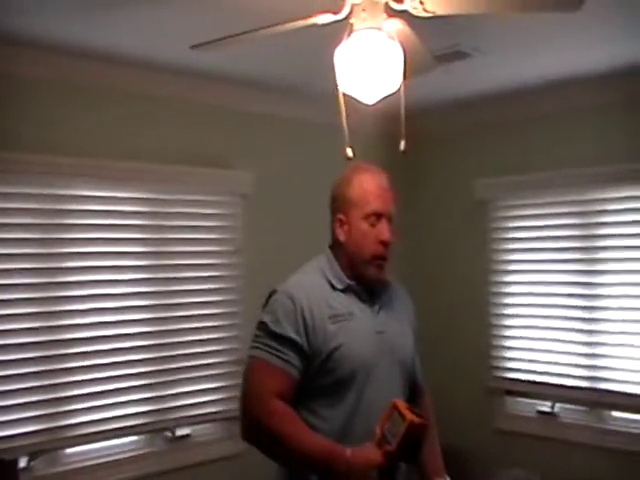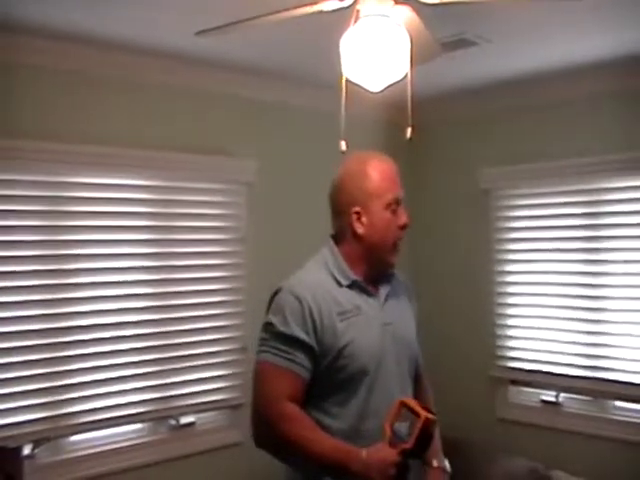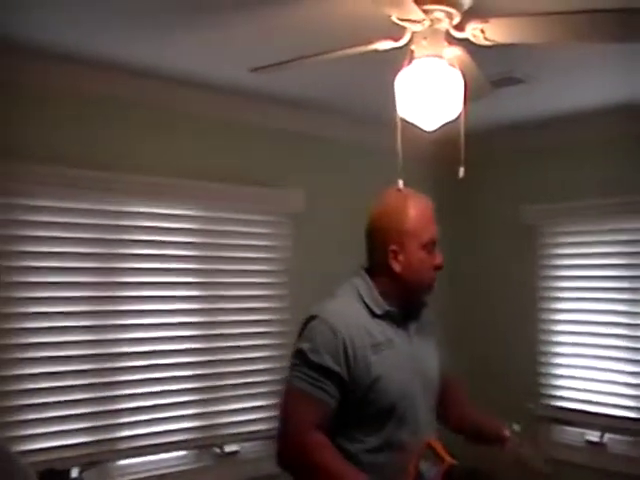It looks like it's a weight room or an exercise room. This is a slab-on-grade portion of the home. What that means is that there's no basement below it. There's essentially just a concrete pad below this. And we check this area. These are exterior walls of the property.